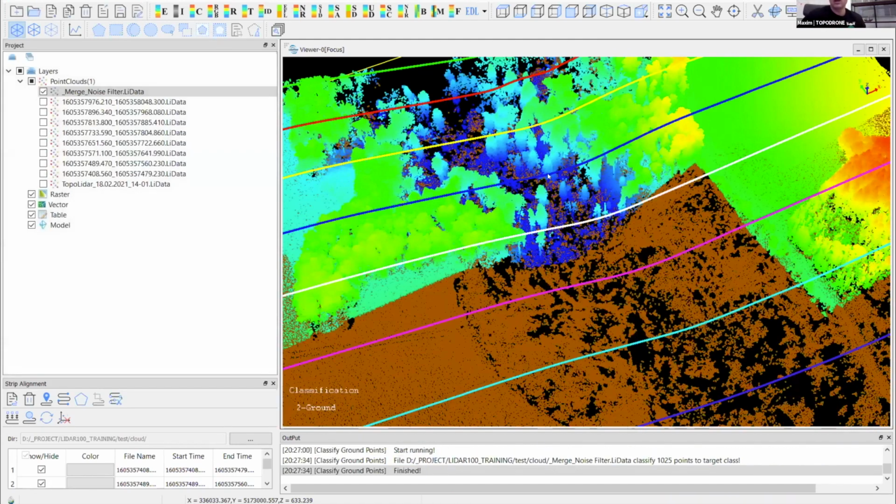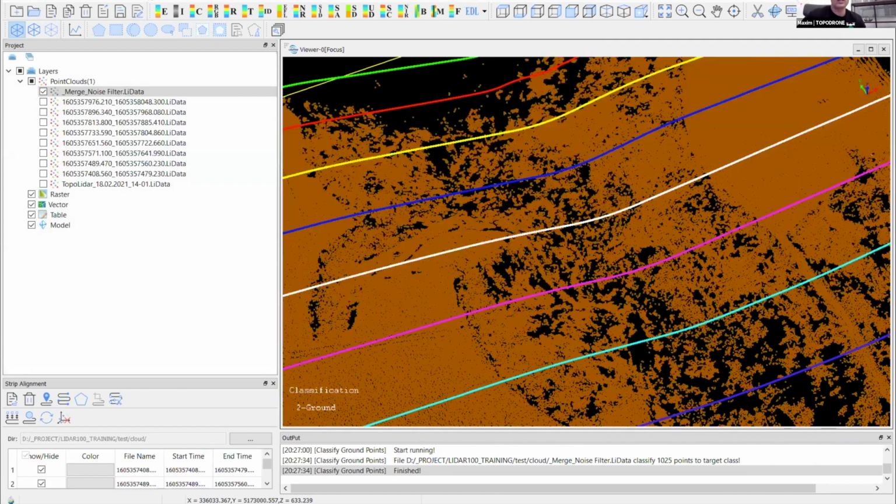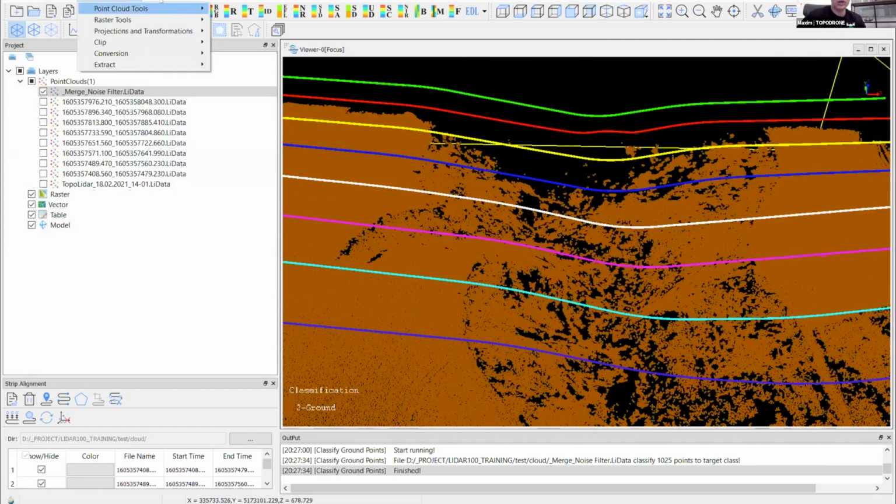And this one, it's a terrain level. And let's create control lines.